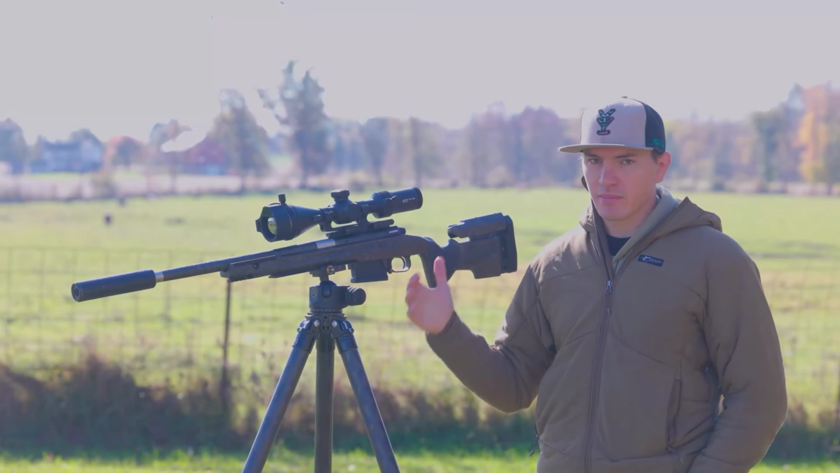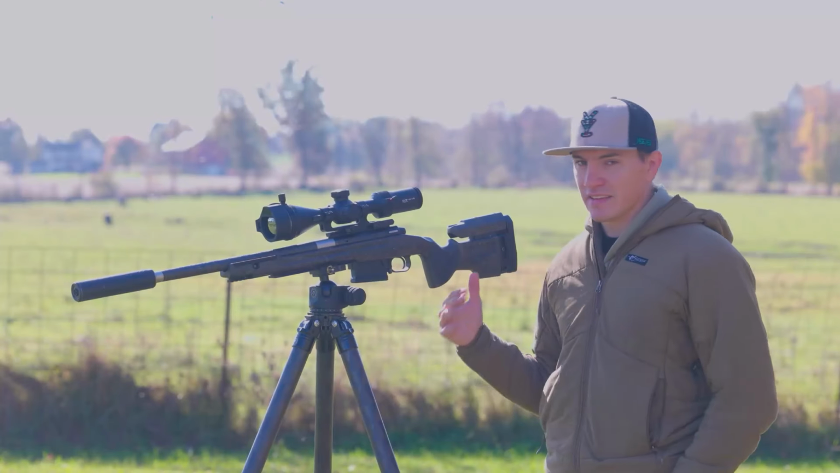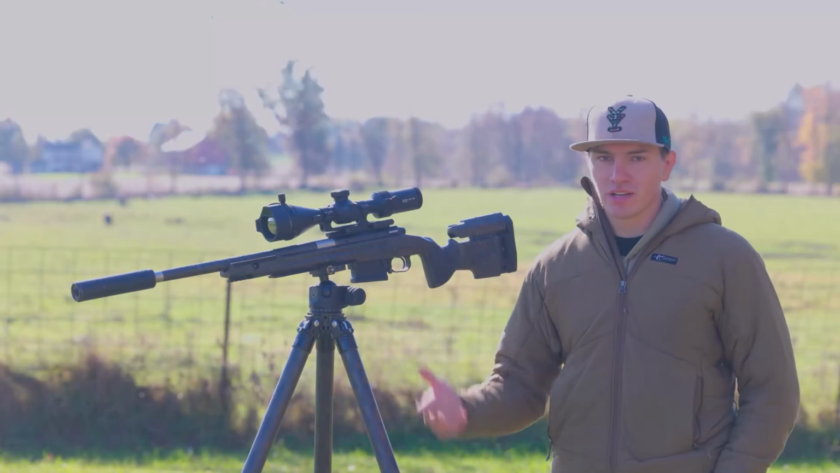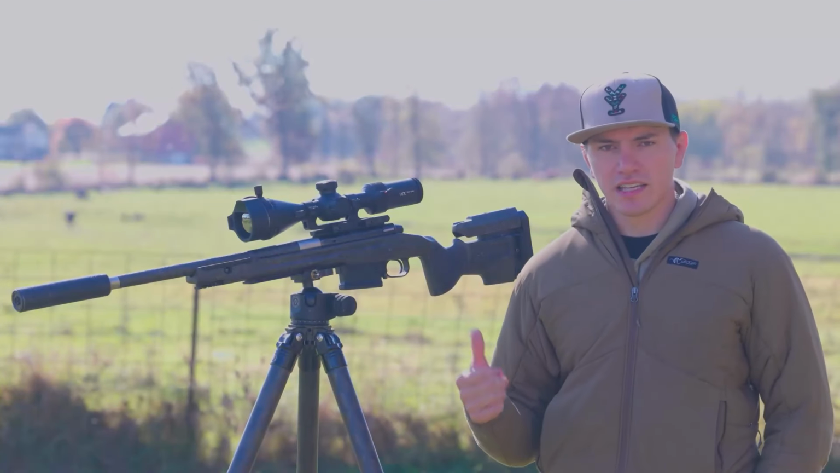You put it on there, I had it mounted up, an hour and a half, I had gone and killed a coyote with it. The scope just works, and that is huge. When you can mount a scope up and go kill with it, that is all I'm worried about with thermals. So that's my rundown of the RIX LEAP L6R.